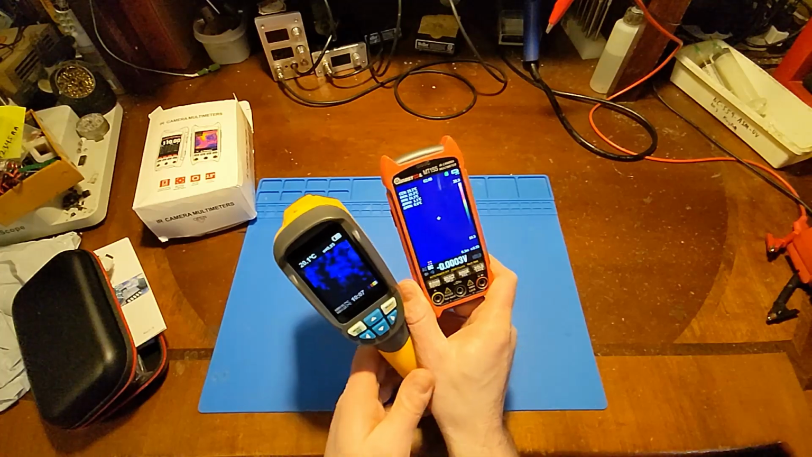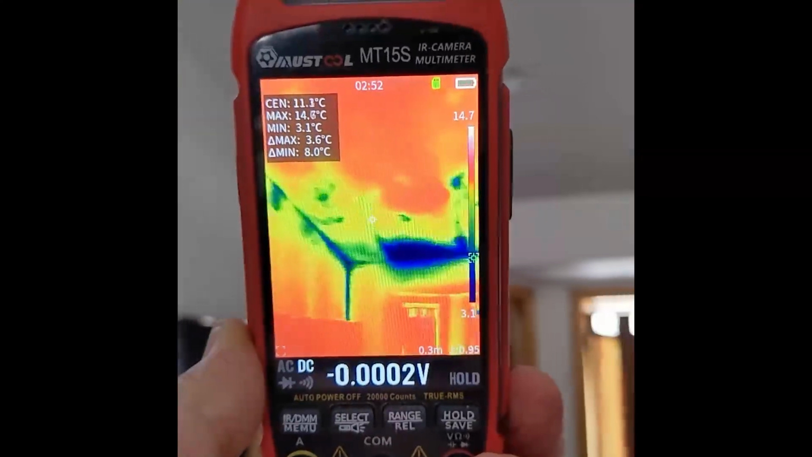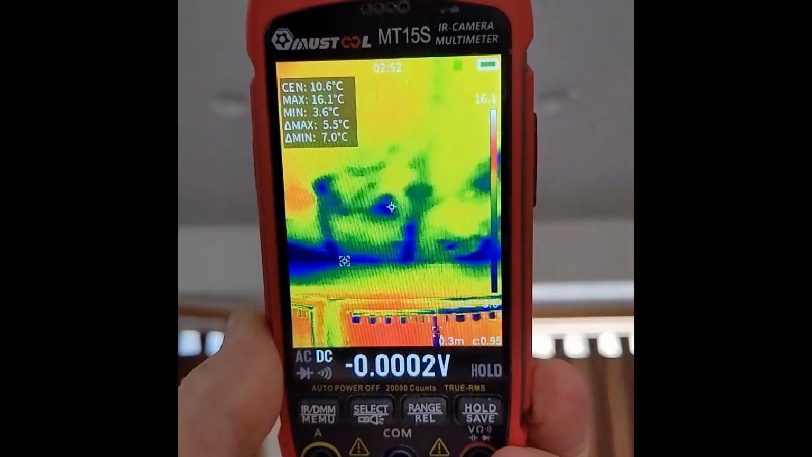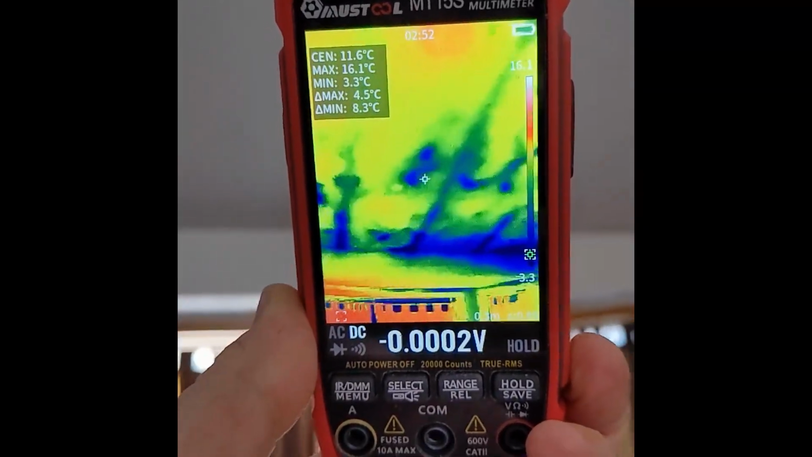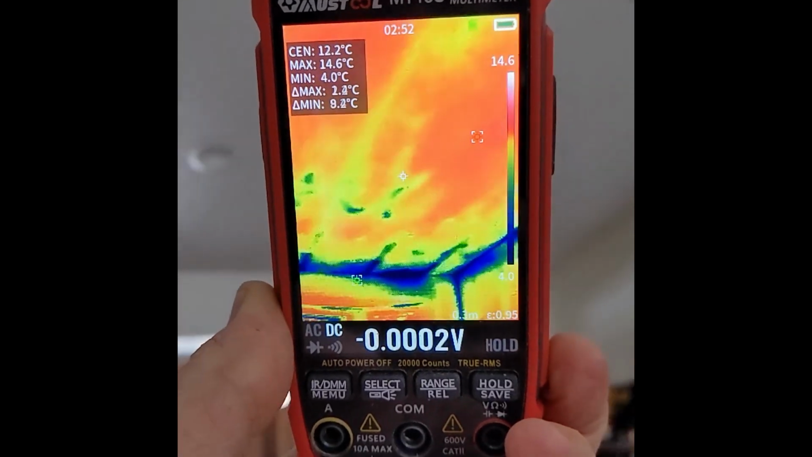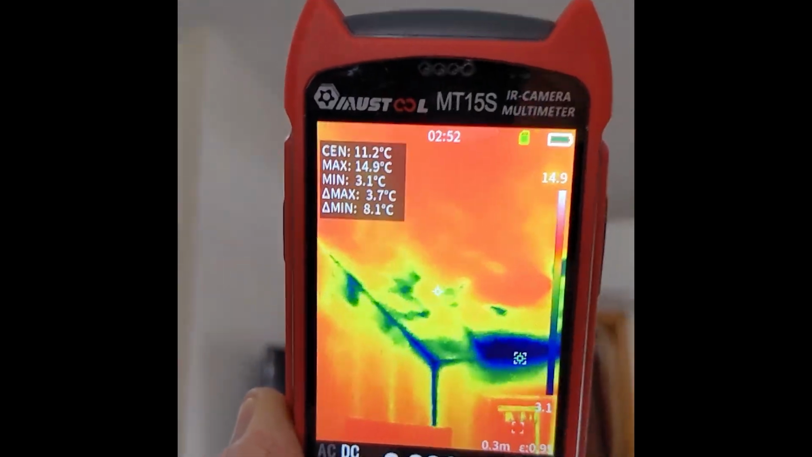But it's got other uses too. So taking a look at my vaulted ceilings, you can actually see where I'm missing some insulation right up in there in the blue. And you can actually see the rafters, joists. I don't know, what would you call the 2x4s on the back side of the drywall there. You can actually see them right through the drywall.